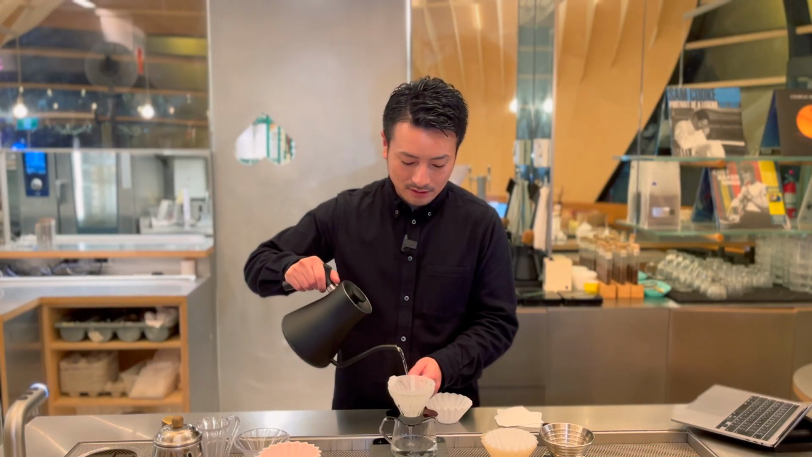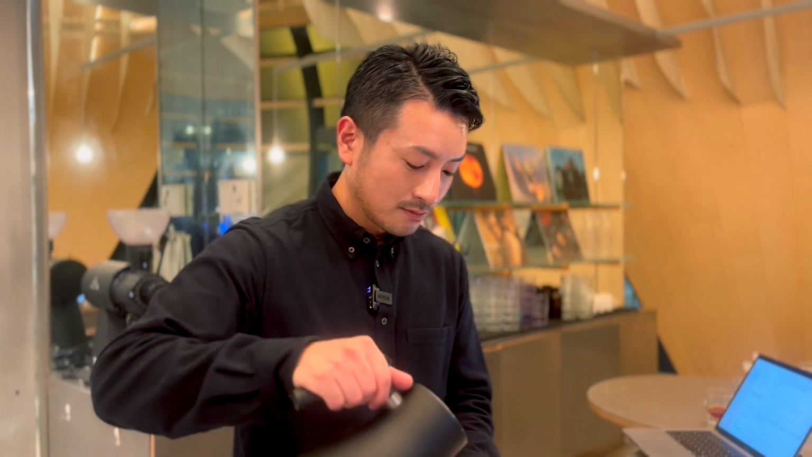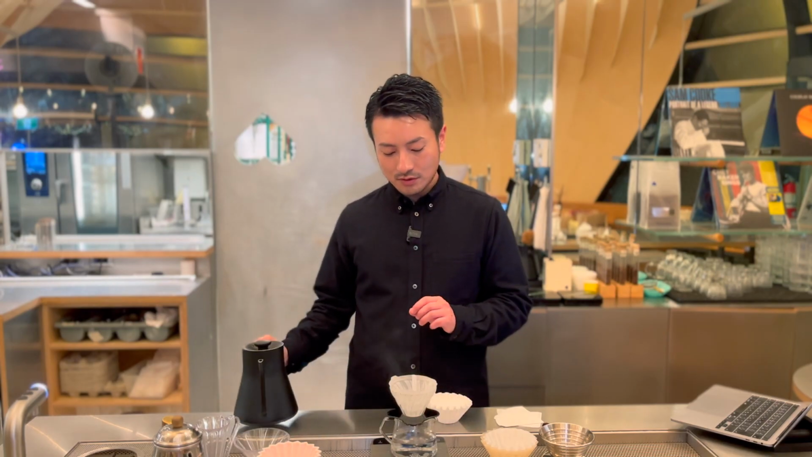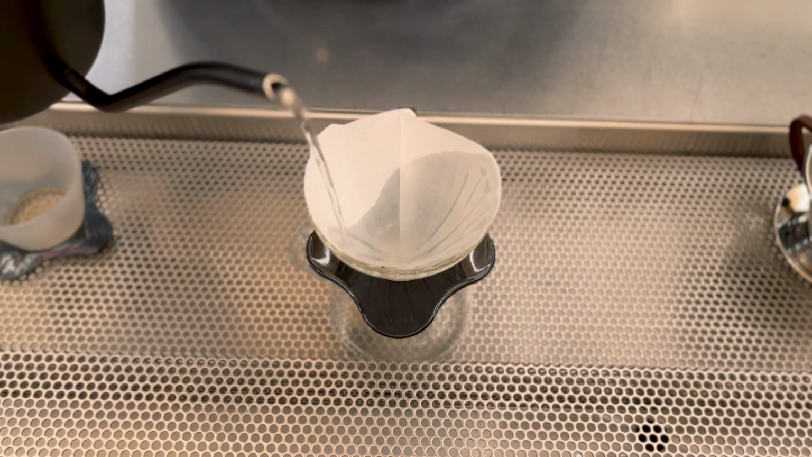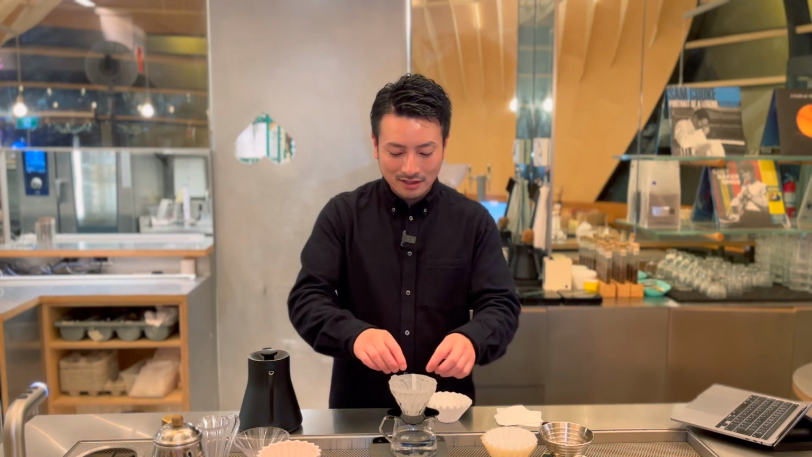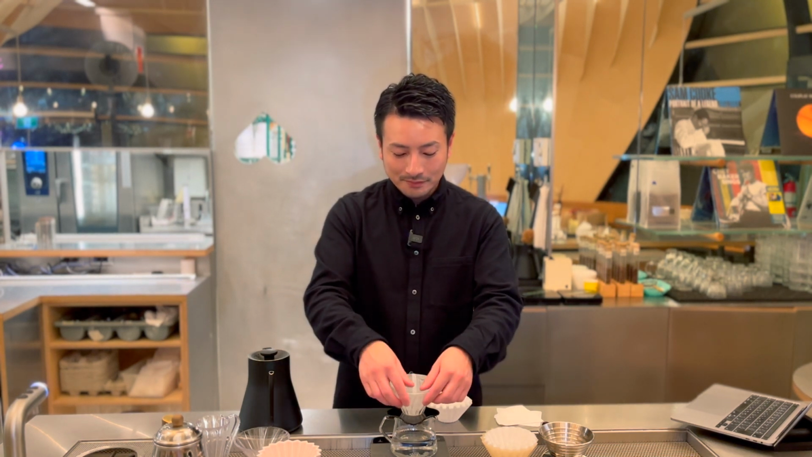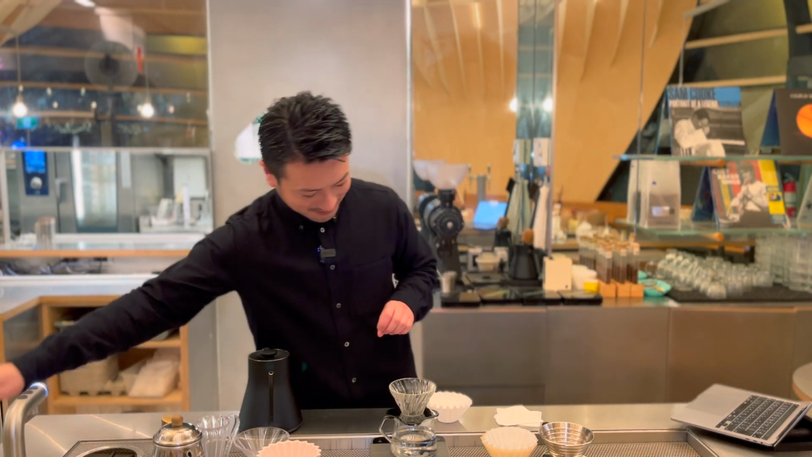At first, cone filters might seem easier to rinse than flat bottom filters, but if you pour directly onto the sides right away, the filter can stick to the dripper, causing one side to lift up. When that happens, an air gap can form between the filter and the dripper, which can mess with the flow of water during brewing and lead to uneven extraction. That's why it's important to always start in the center and rinse evenly across the whole filter.